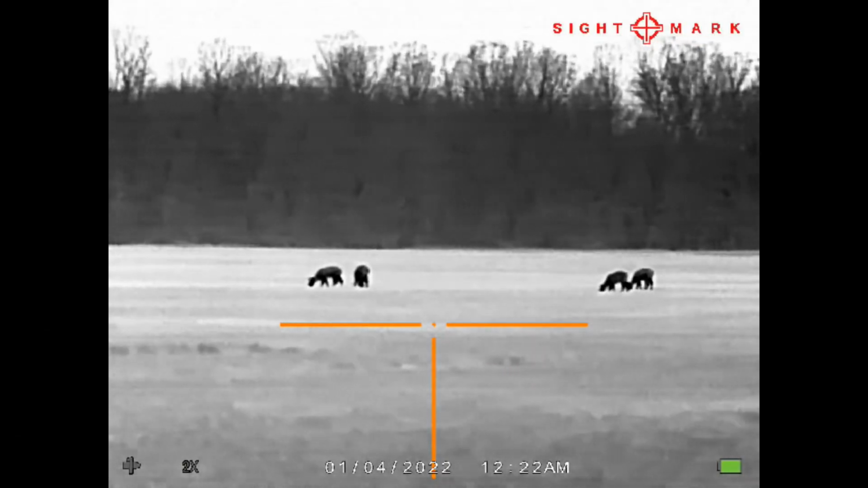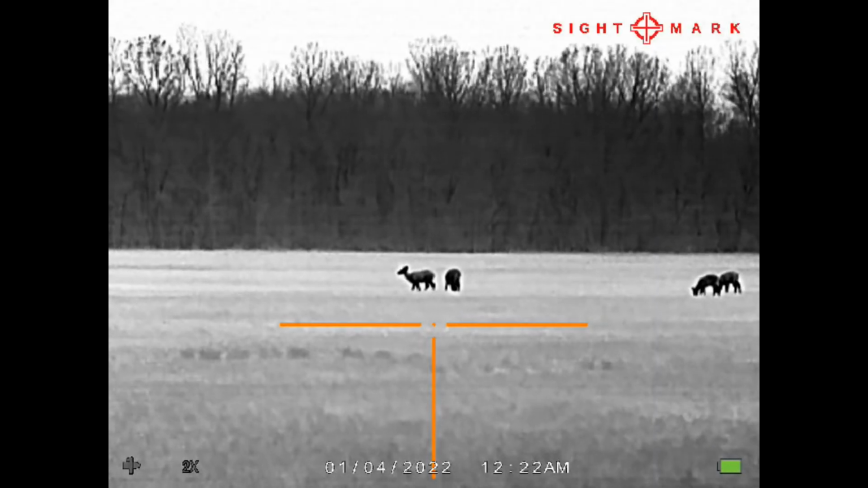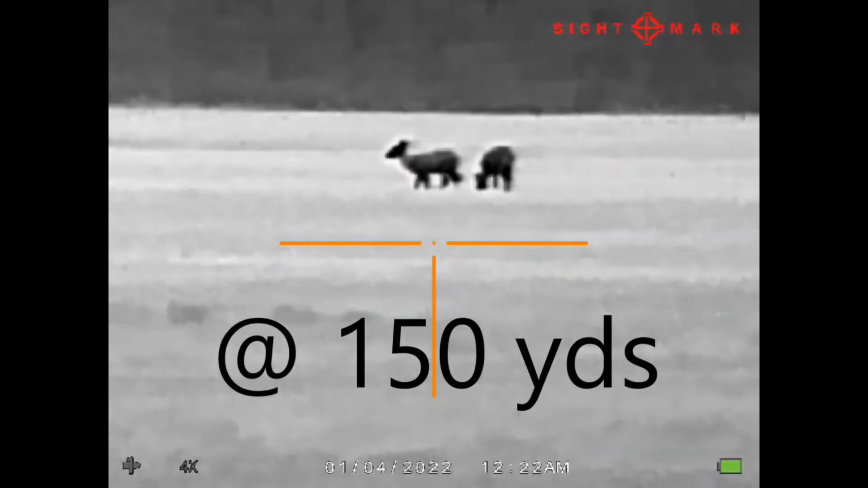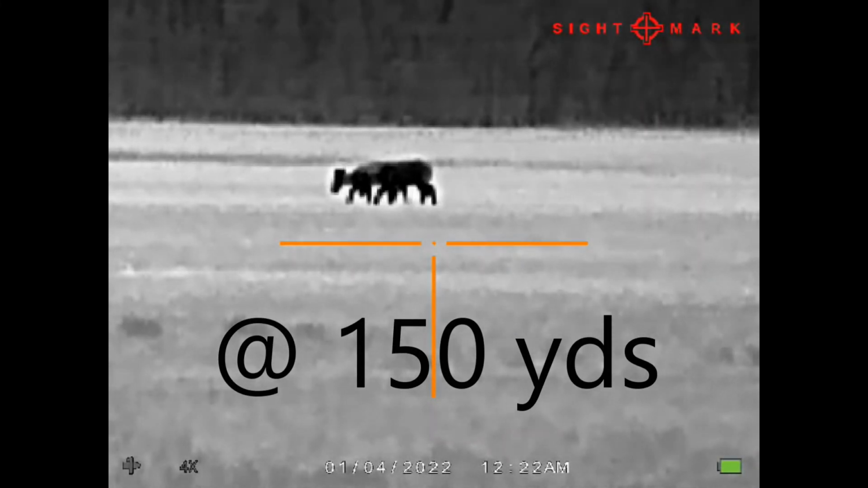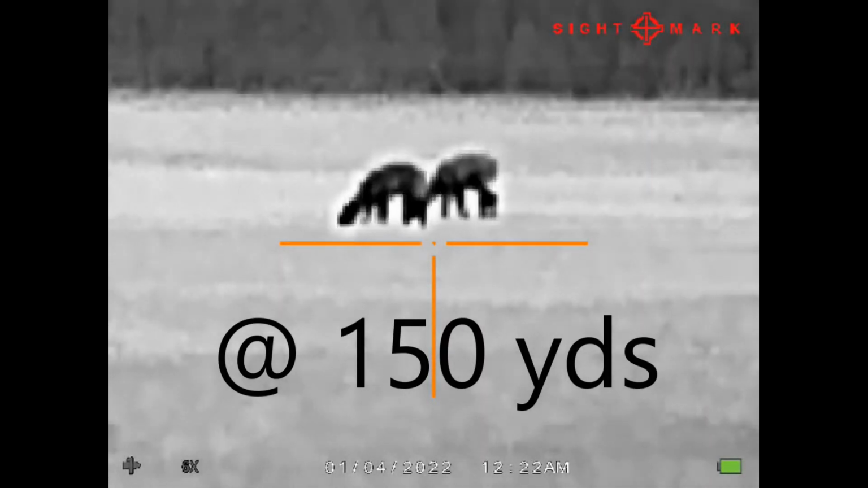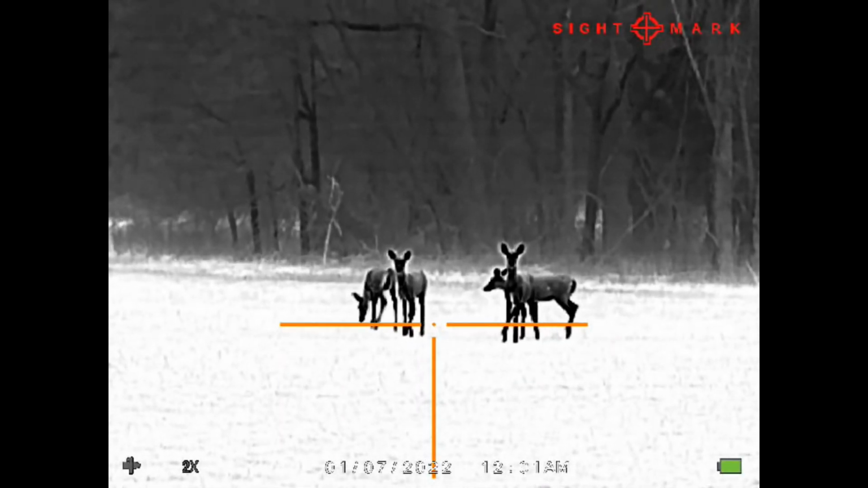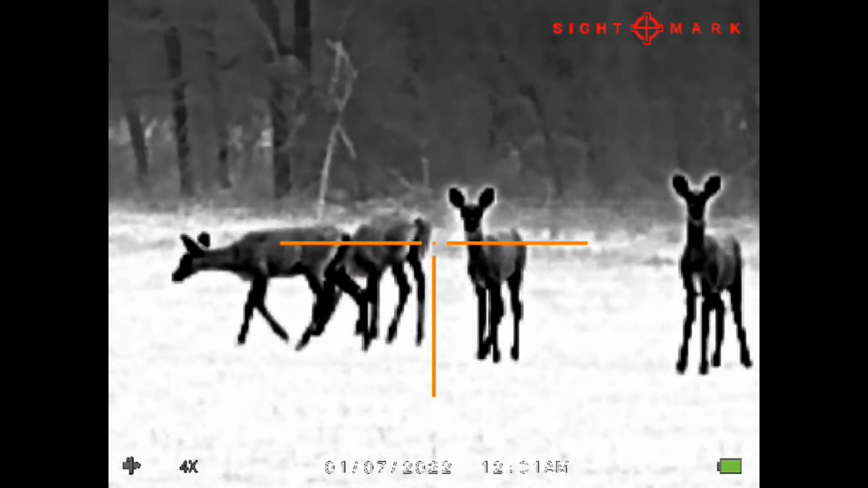As you can see, these deer are a little bit of a ways out there, still getting a real good clear picture into the background, as well as plenty definable detail. Could easily tell what those are at that distance without any problem at all. So, if you've got some depredation tags, and or if you're hunting coyotes or things out there at distance, certainly going to find the identifications on this unit pretty good.